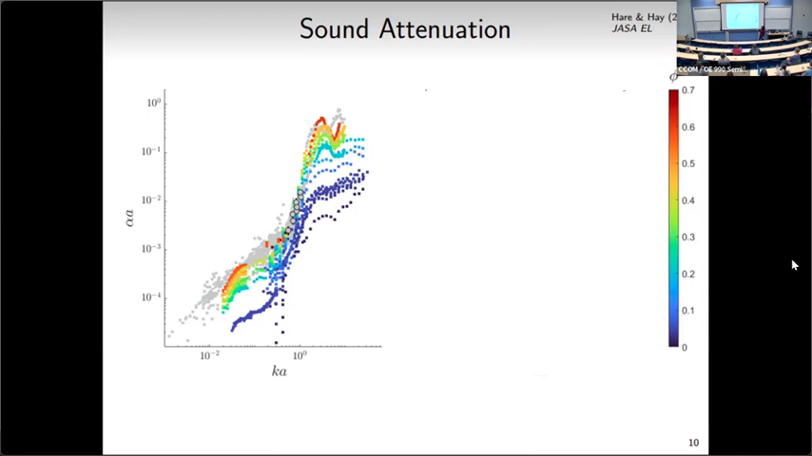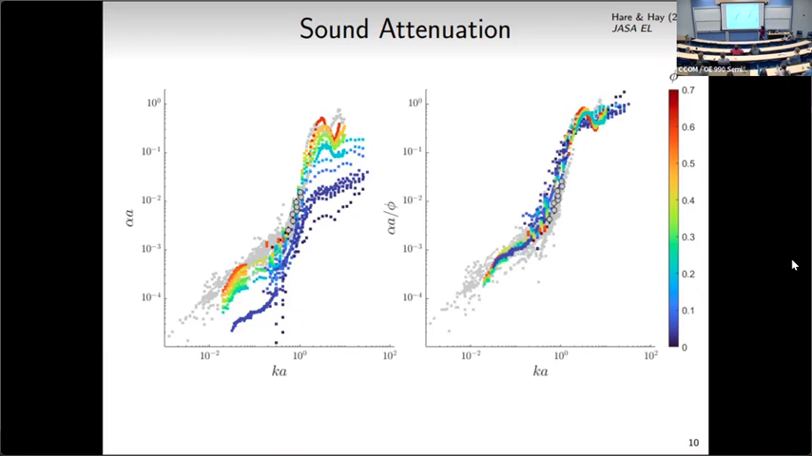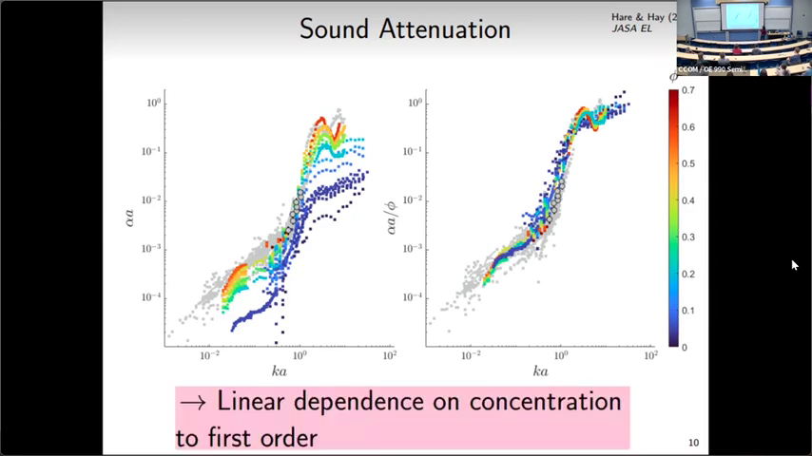You can see there's a fair bit of scatter among the reported measurements. If you take that plot and divide by the solid volume concentration, everything collapses quite nicely onto this one curve, showing the importance of measuring concentration, which isn't always reported, but also that to first order, the attenuation has a linear dependence on concentration, which will come up again in the talk.